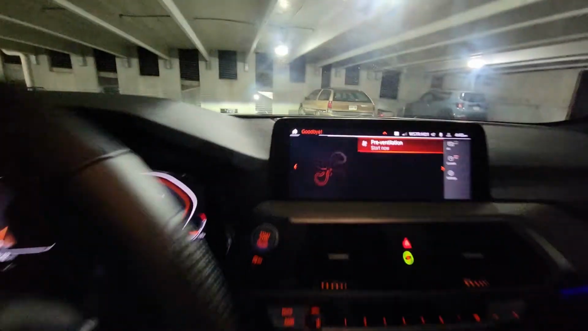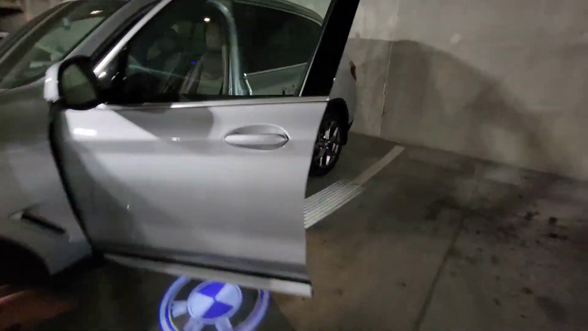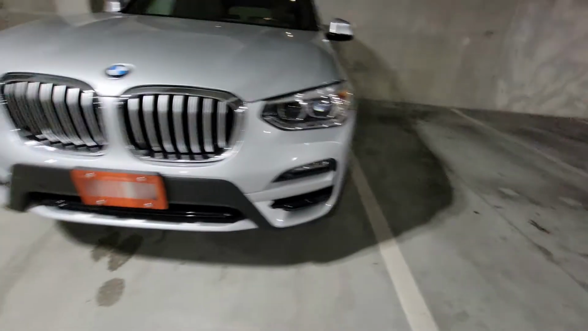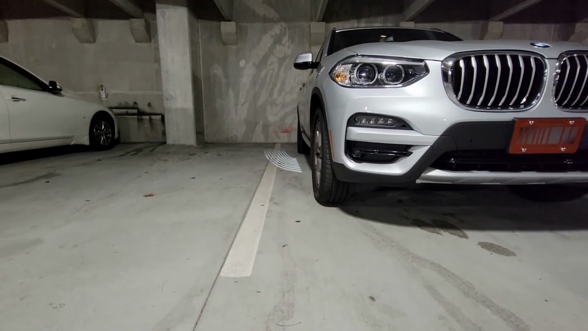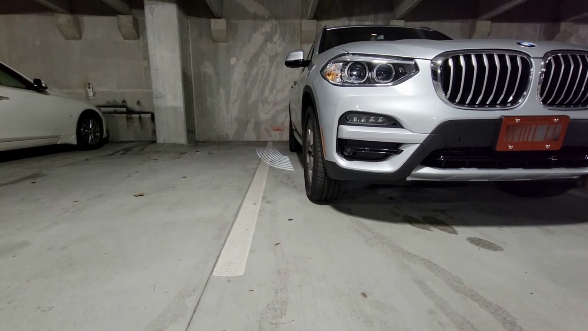But if I were to get out and close the door, that's actually not too bad. But you can see I'm still slightly angled to the right. Usually it's far worse.